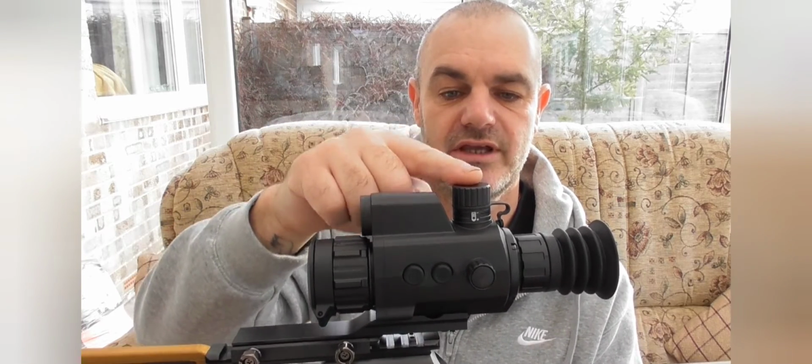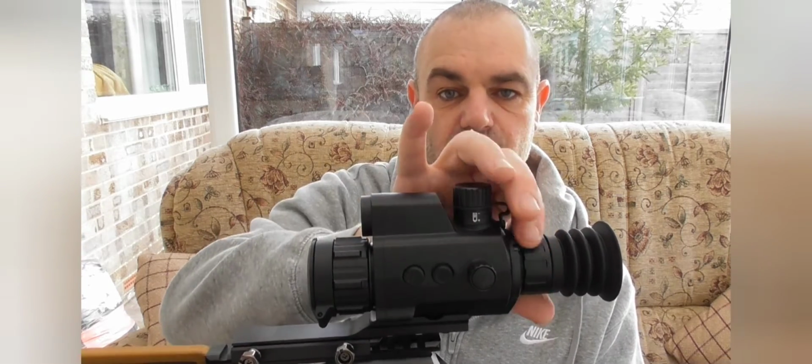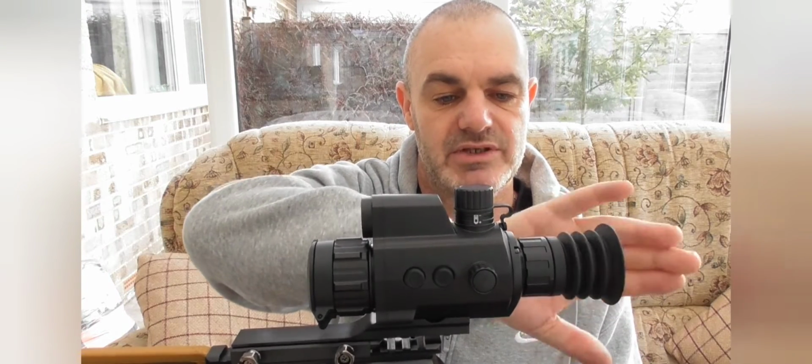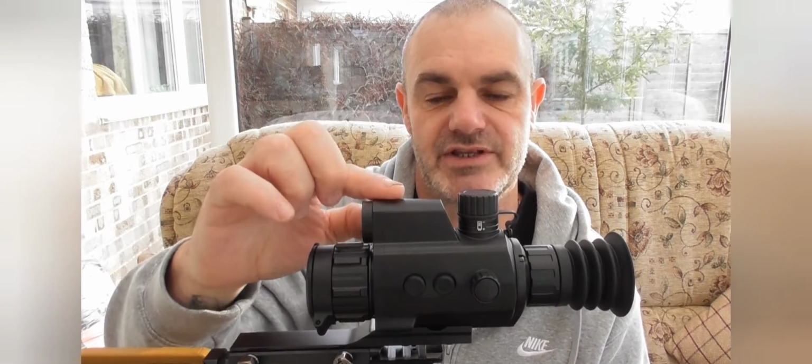Moving back, you've got the compartment for the 18650 battery. Back from that, you've got the focus ring for the ocular lens, and then you've got this little rubber eyepiece on the back of that. Moving to the left-hand side of the unit, the front button is the power button. Push and hold it and it will activate the unit within 6 to 7 seconds. When it's up and running, if you push it once, it'll put it in standby mode, and if you push and hold it, it'll shut the unit down within 3 seconds. Moving back to the center button, that is for the laser rangefinder, so you just put it on your target, push the button, and away you go. If you push and hold the button, it will take a picture.